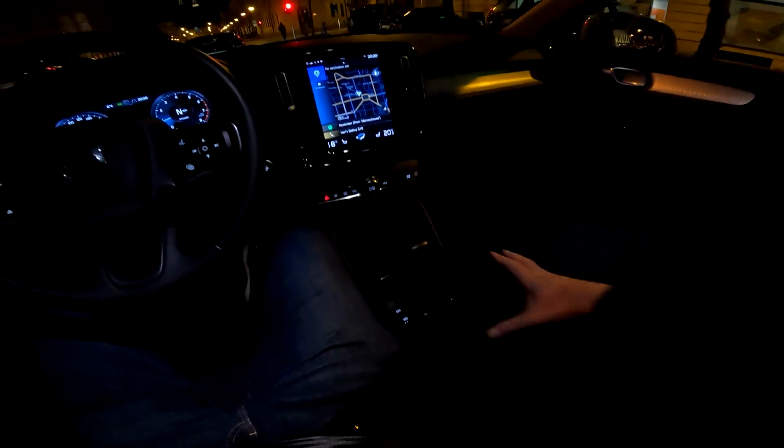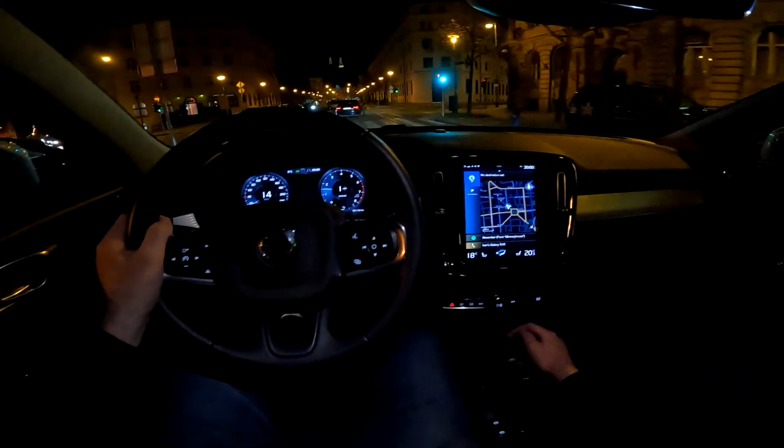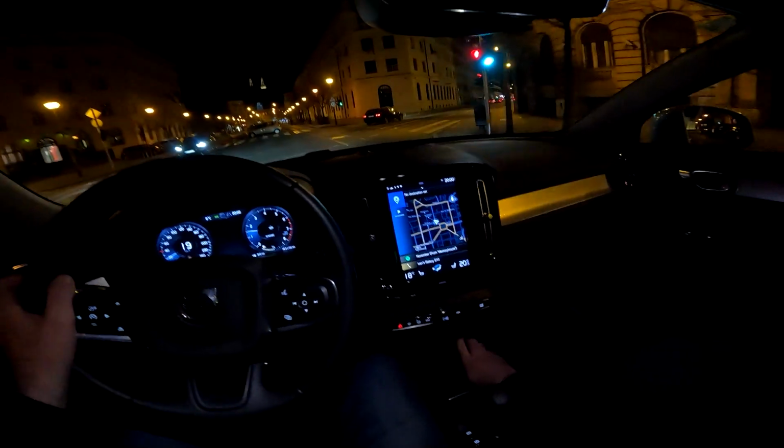And now that we are stationary, let me show you the layout here. So we have the cup holders, we have the middle storage area, nice leather here, electronic parking brake, auto hold, and additional storage area, 12-volt power supply and USB ports.